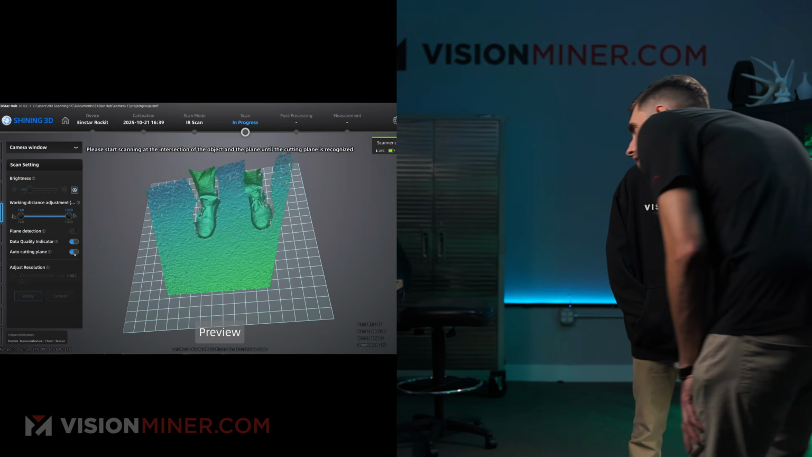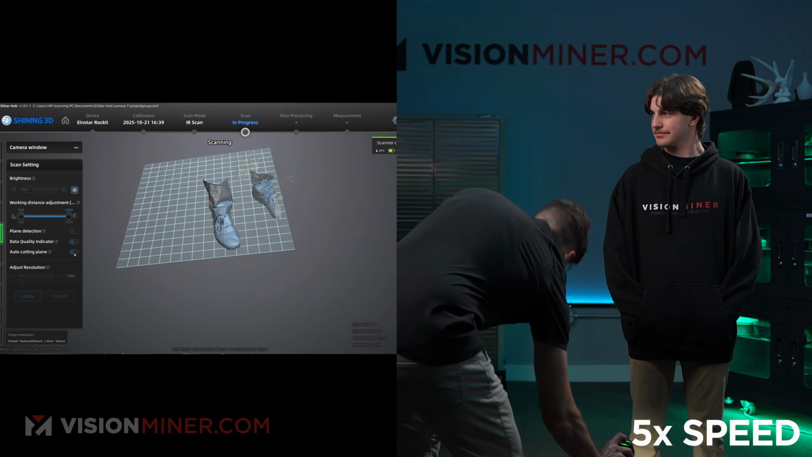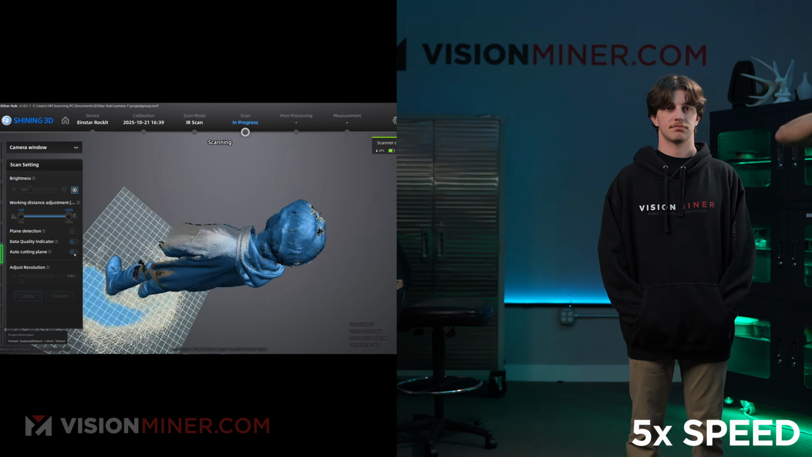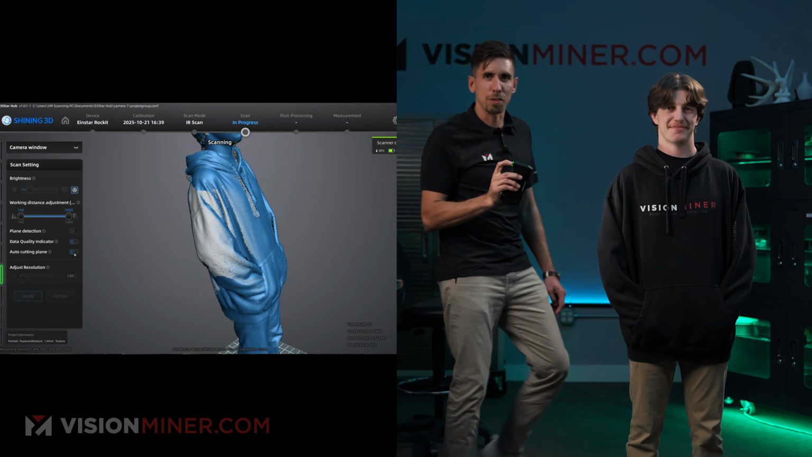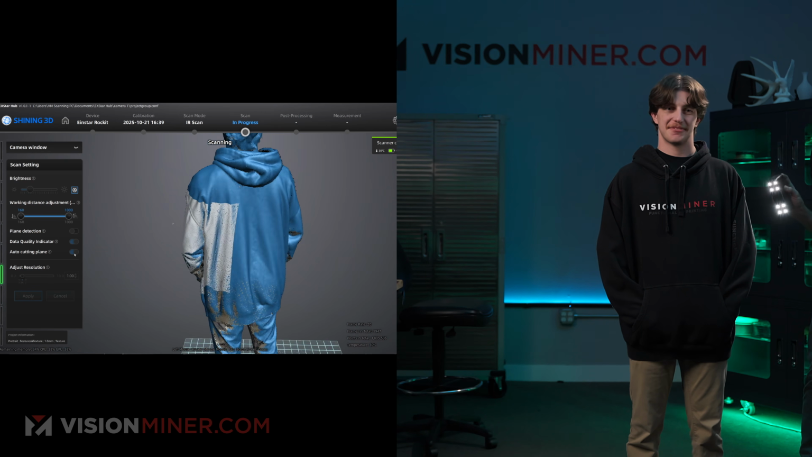But where'd the scanner go? So we got to start the feet, scan the plane or turn off the cutting plane function. And Joe, you know what's going to happen next? What? Miniatures of you printed all over the office. Nice. And put onto random objects. Yeah. Thank you, Joe. That was fantastic.